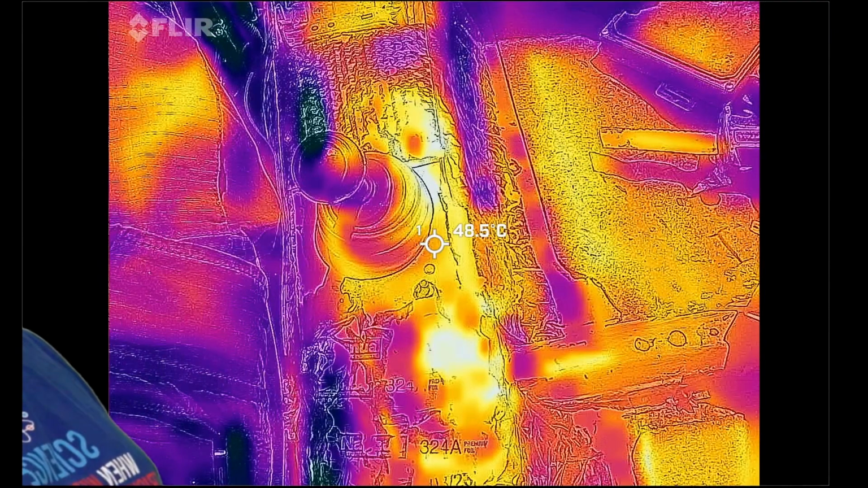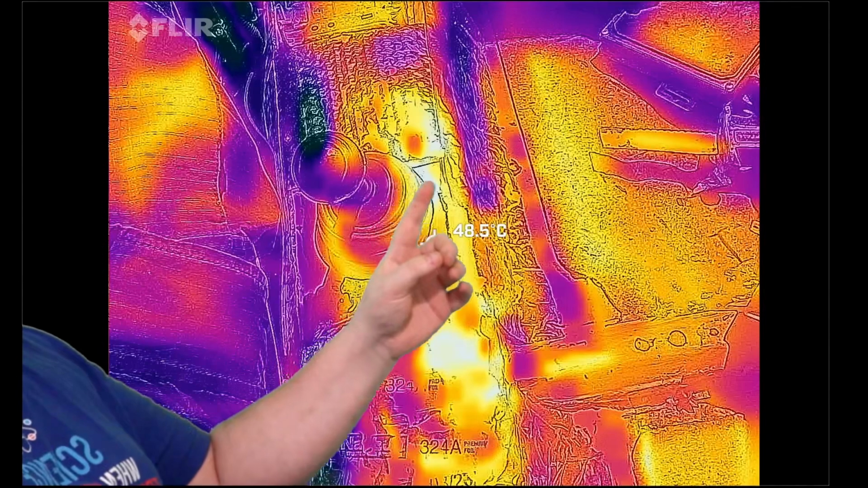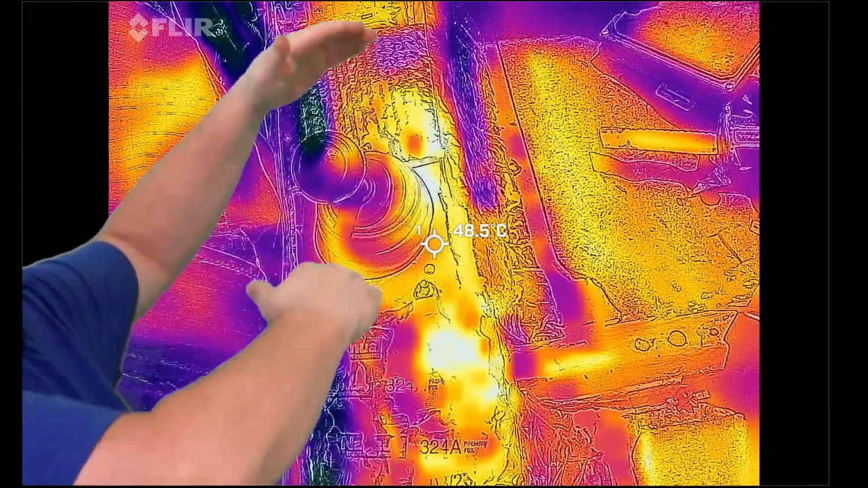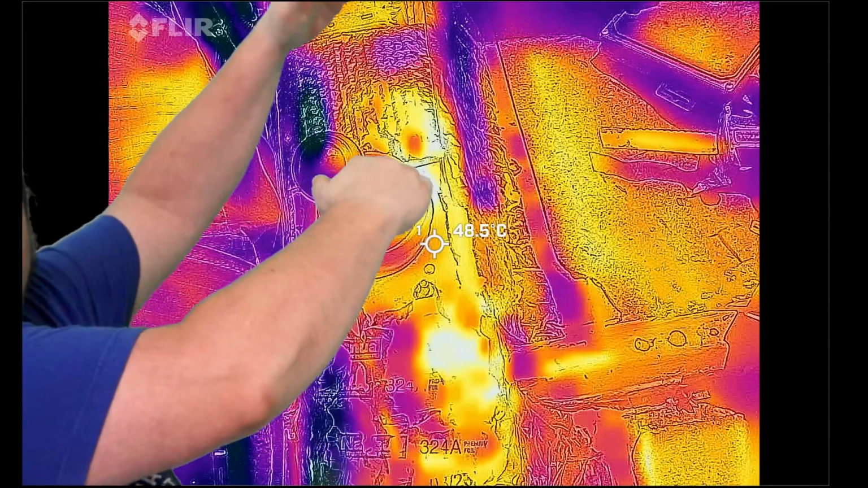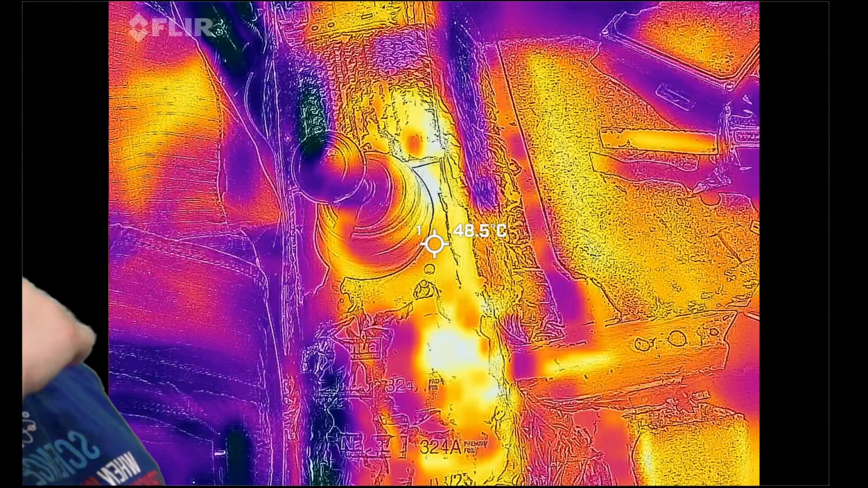Yep, again, you can see right there, there's a bunch of heat around the shifter. You see there's kind of a hot spot right there. That's about, so the cat sits about right there-ish underneath the body. And you can see the floor.